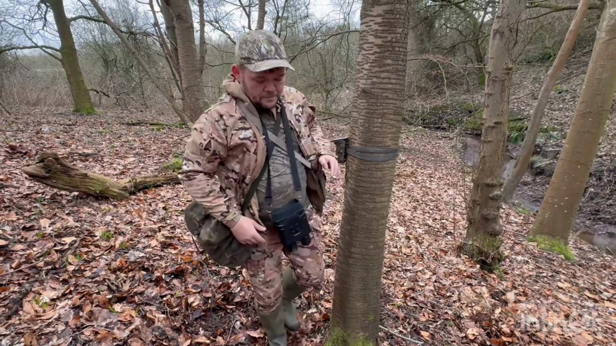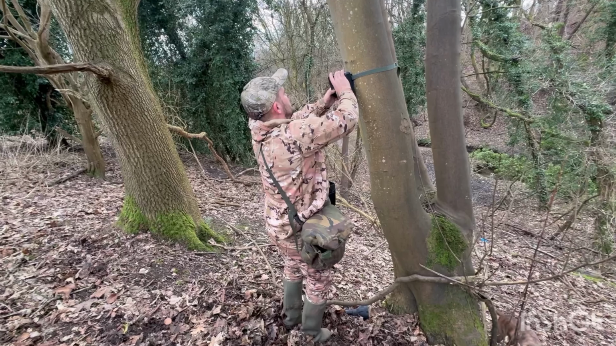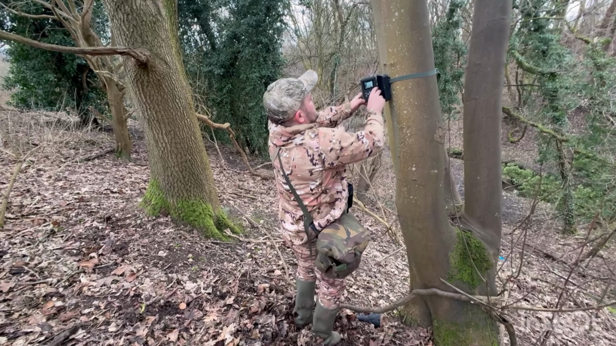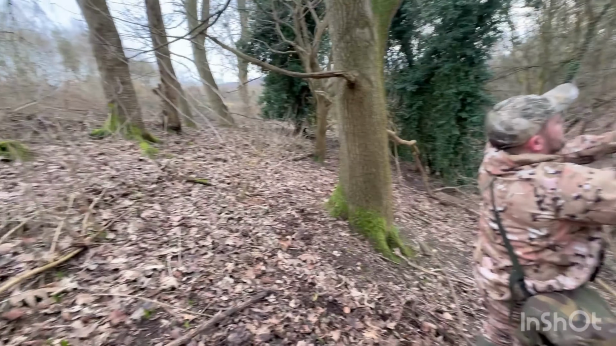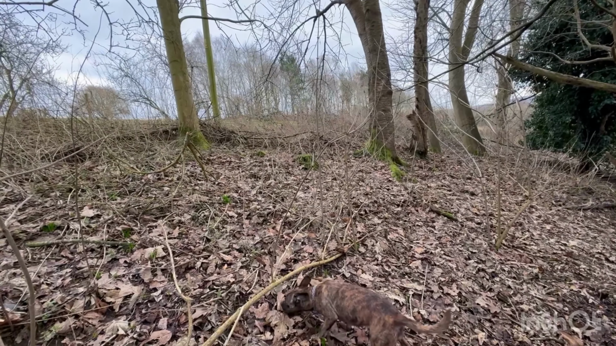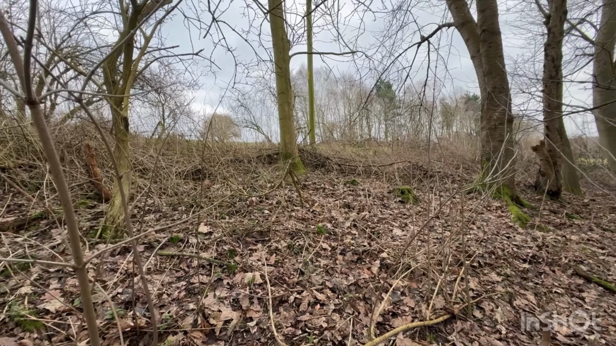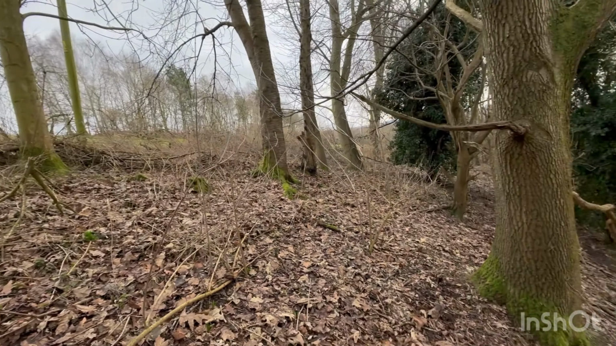Hi guys, here we are, trail cam 2. Dad's putting it up now, as you can see. He's just setting it up on video. He's facing it that way, so if anything comes off the back of the entrance of the field, we'll catch it on video, hopefully.